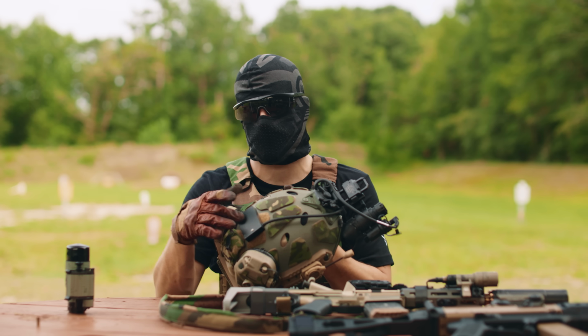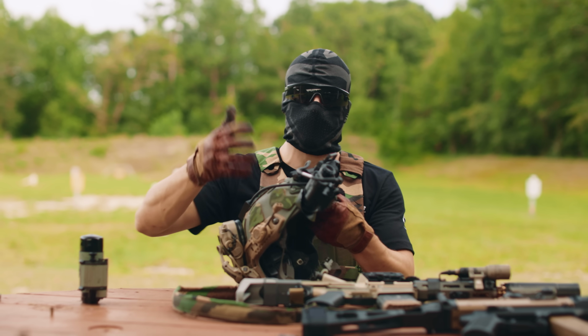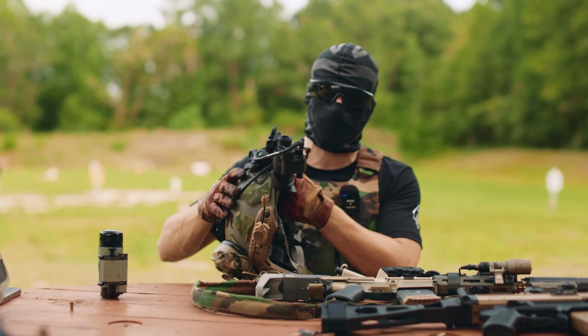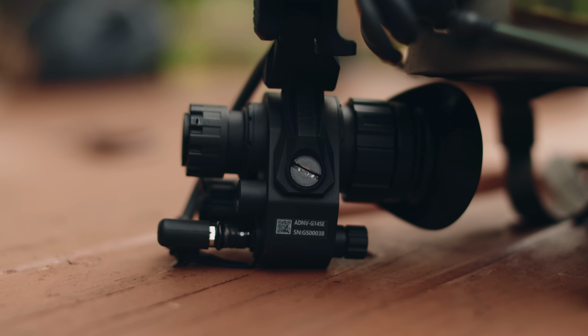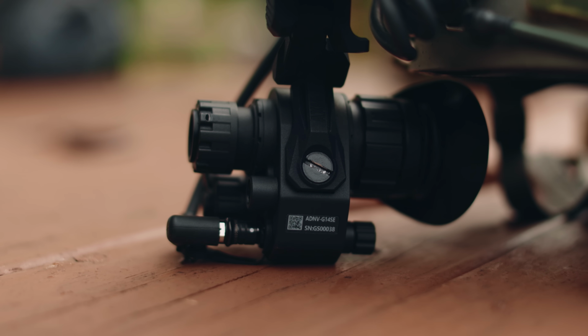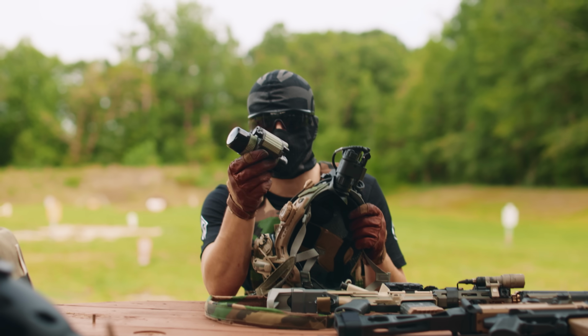So if you guys want to get interested in winning this thing, you're going to get the ADNV RS2 recorder, the wires, the cables, and it also has a mount. Right now I'm just using this AX14 PVS14 mount, so it's really cool that this is also capable of working with PVS14 mounts. What we're going to do is compare a normal PVS14.